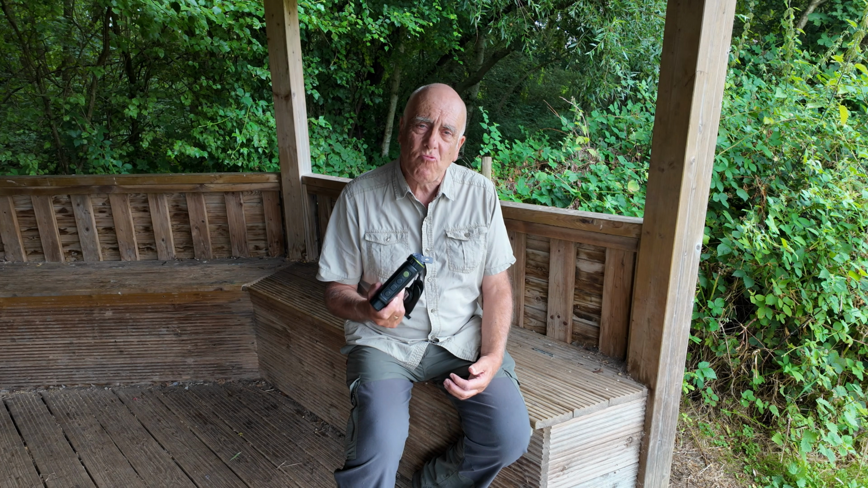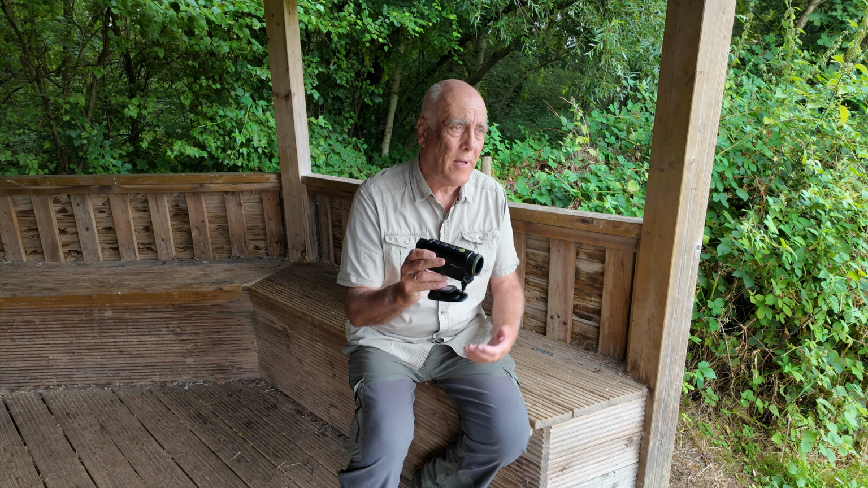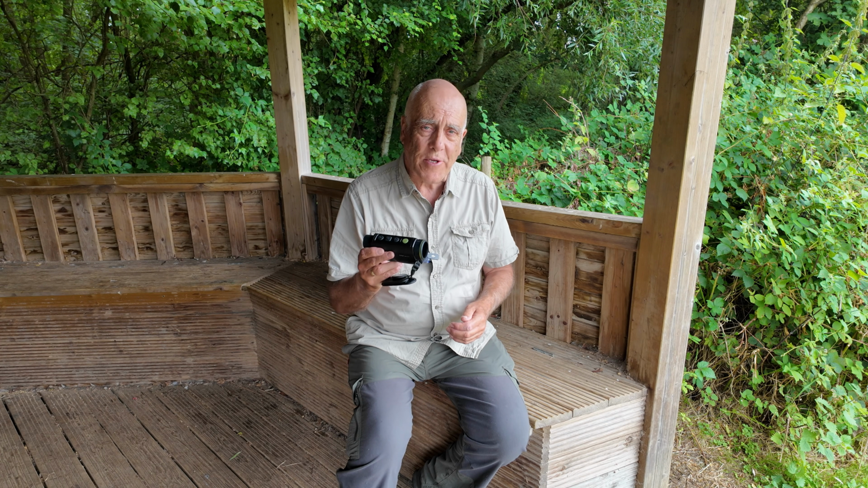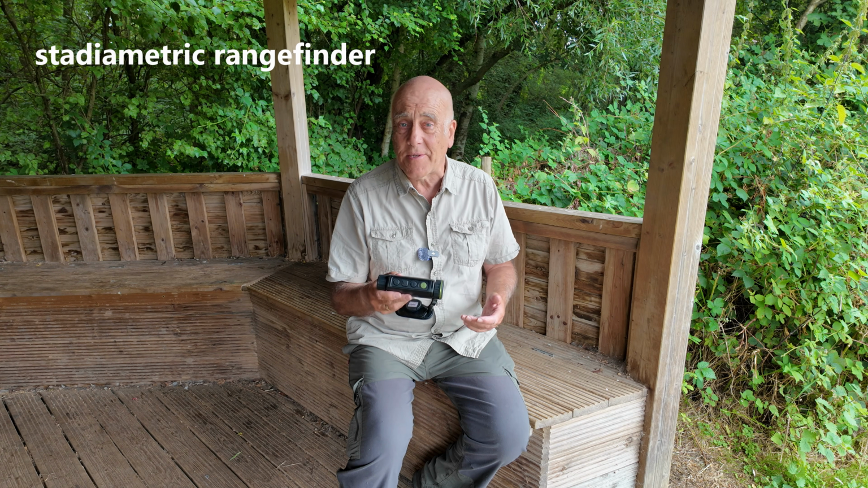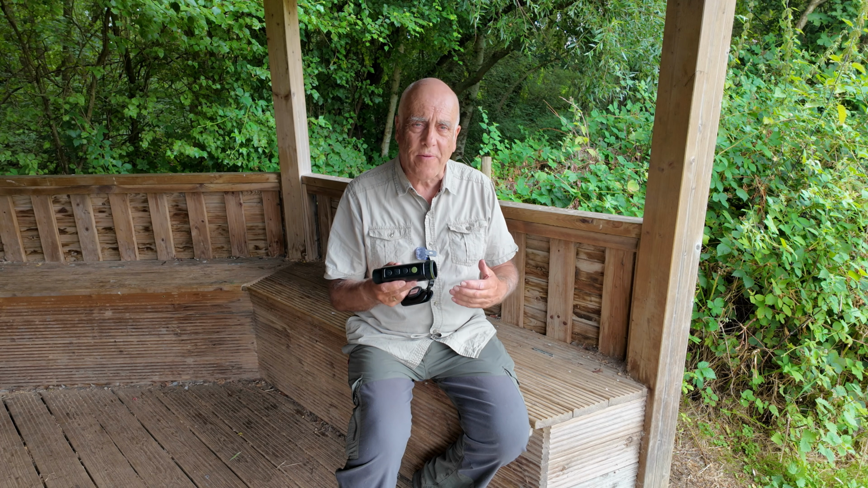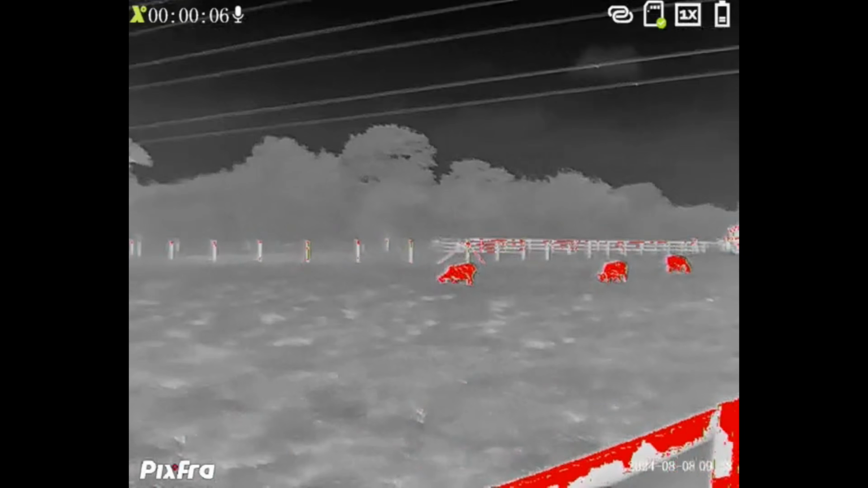This also has a rangefinder built into it, which could be very useful, because when you're looking through here, you see a heat source, you then look with your eyes, you can't see it. You have no idea what distance it's at. Now, it's not a proper rangefinder, it's called a Stadiametric. I'll put the name up on the screen here because I don't know how you pronounce that. It's a very crude rangefinder, but it will put you in the right ballpark as to what distance you are.